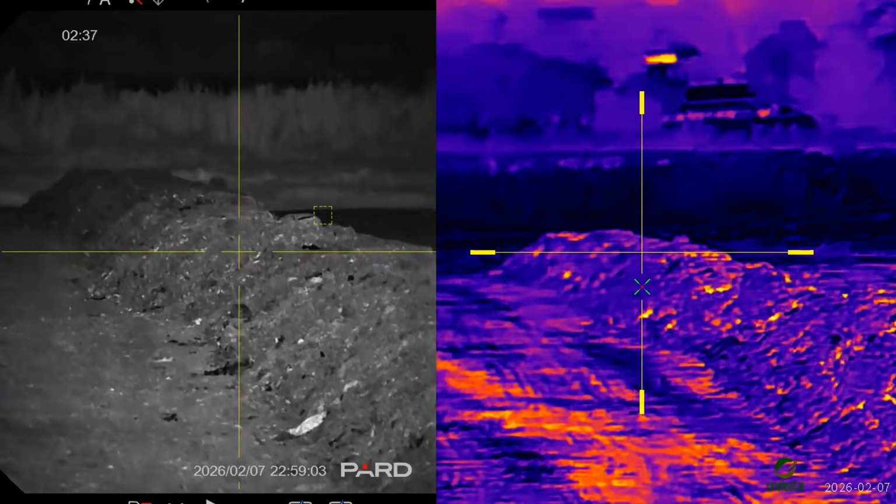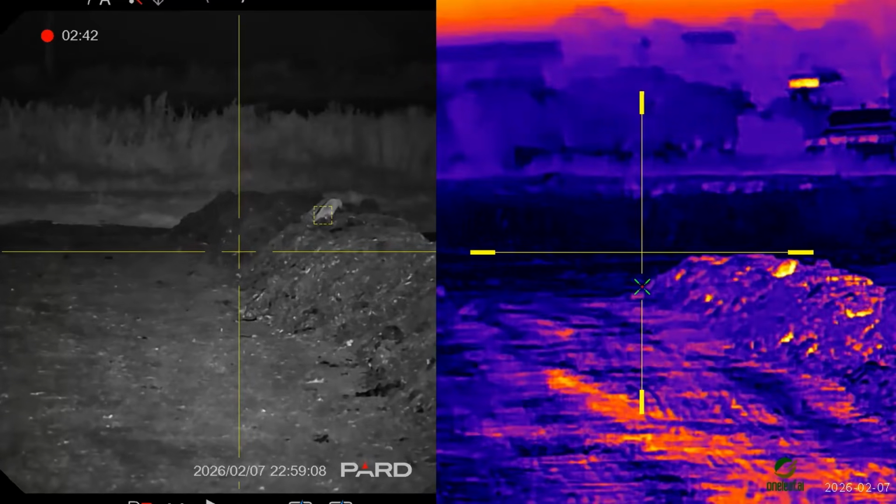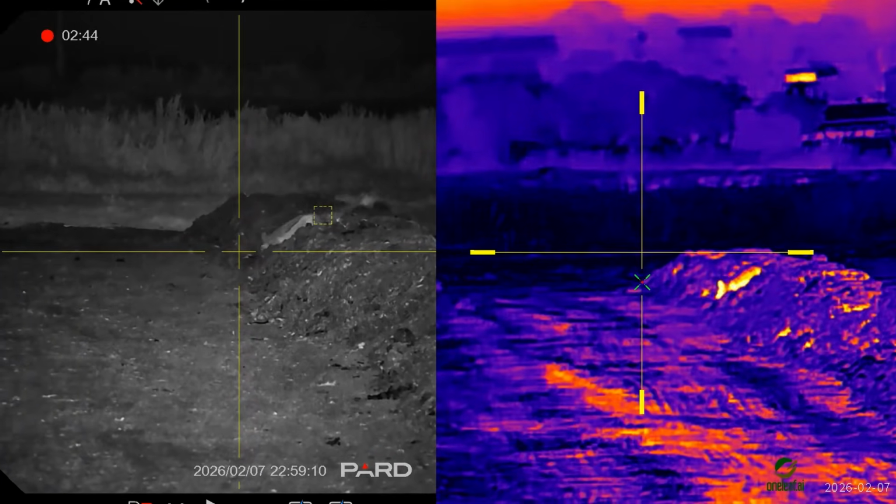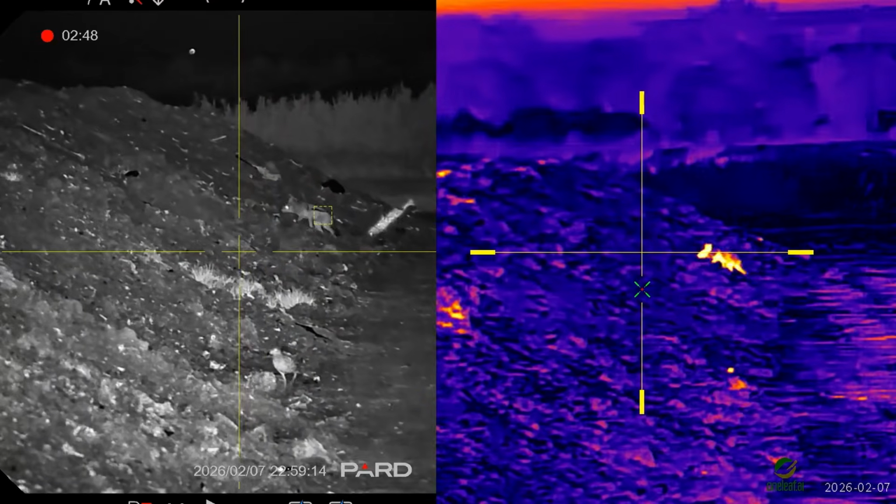The clarity of both scopes is excellent, while looking through the scope when you are hunting, as well as in the video footage afterwards.